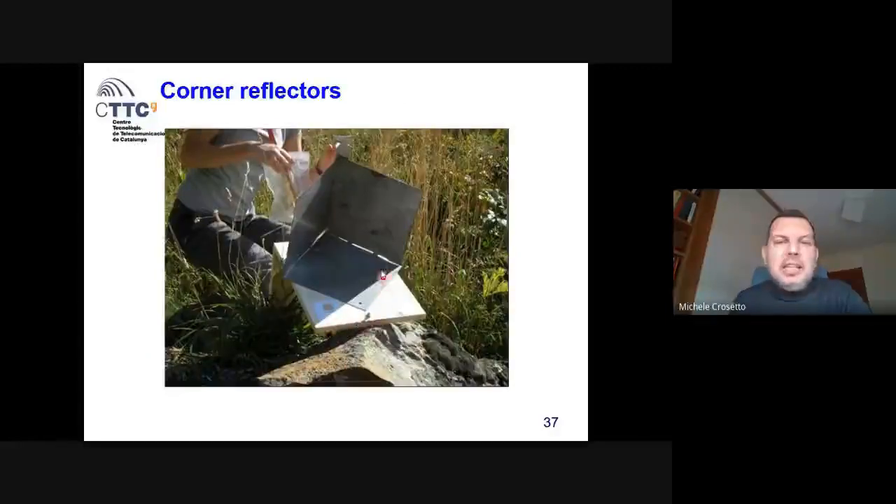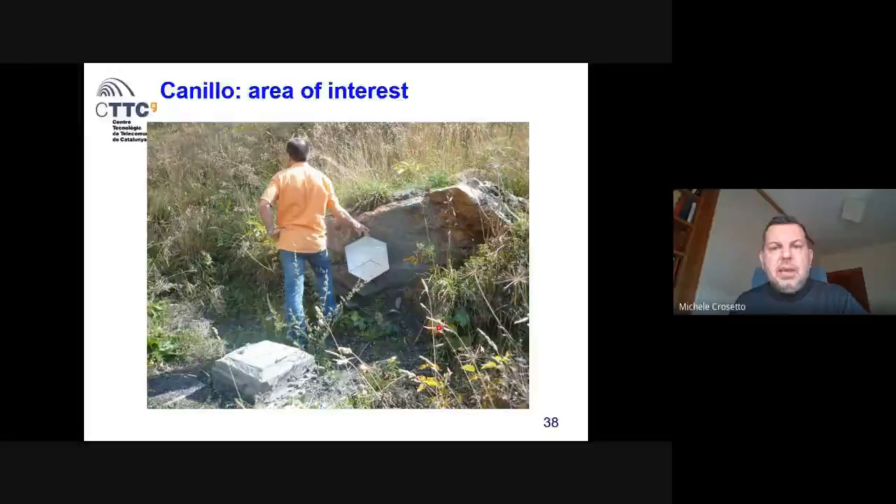A corner reflector like this one. This is really a homemade corner reflector. These are metallic plates organized to make a trihedral, which has a nice response to the microwaves. So you transform a point which is not measurable because of the vegetation into a good measurement point using such devices. This is another device over the same area.